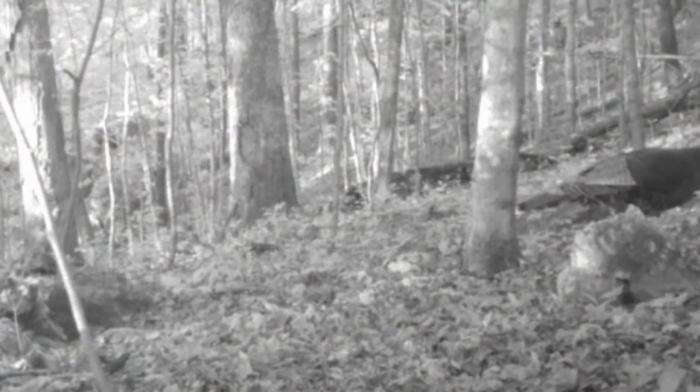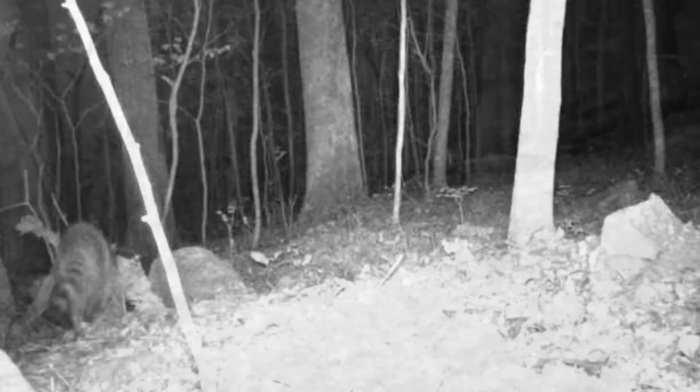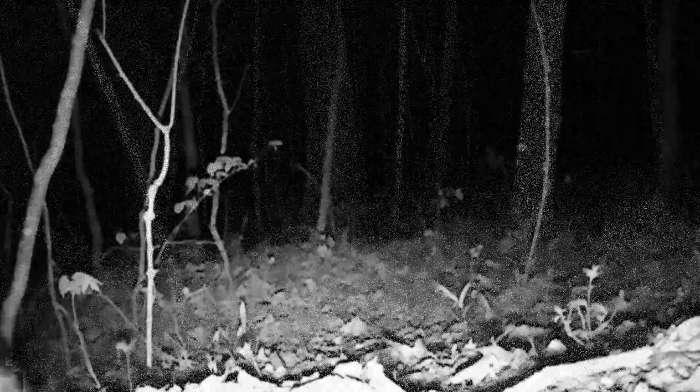Late in the evening, getting ready to roost up on the ridge. The old turkey. Come dark, the old coons come out of them dens on top of them ridges. That looks like Rocky too, there, Rocky Jr. But the whole gang's there too. They come up, check these cameras out. Gotta say hi.